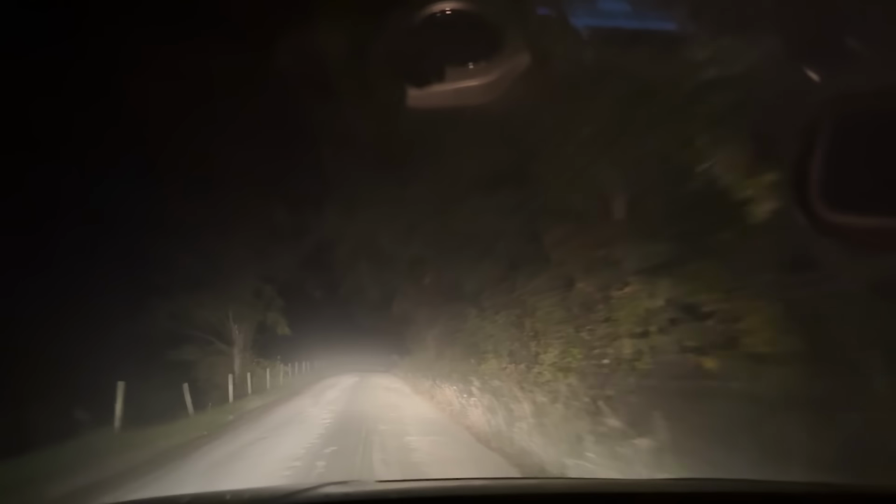Climbing up on top of the hill, that'll be nice for doing the search. Anytime we can be up top, we can fly further. So that'll make it nice. Should be about right here. He said we have a long driveway.